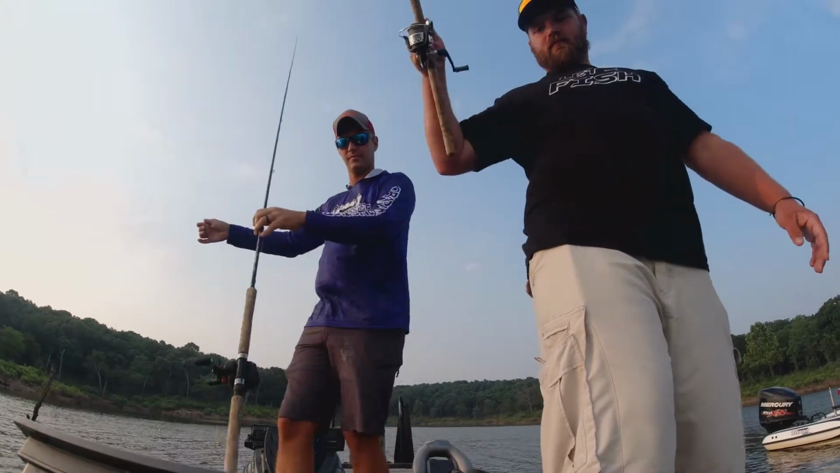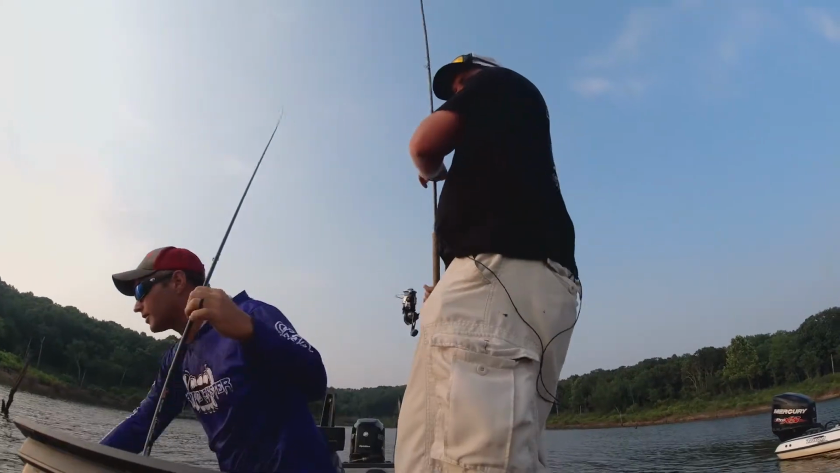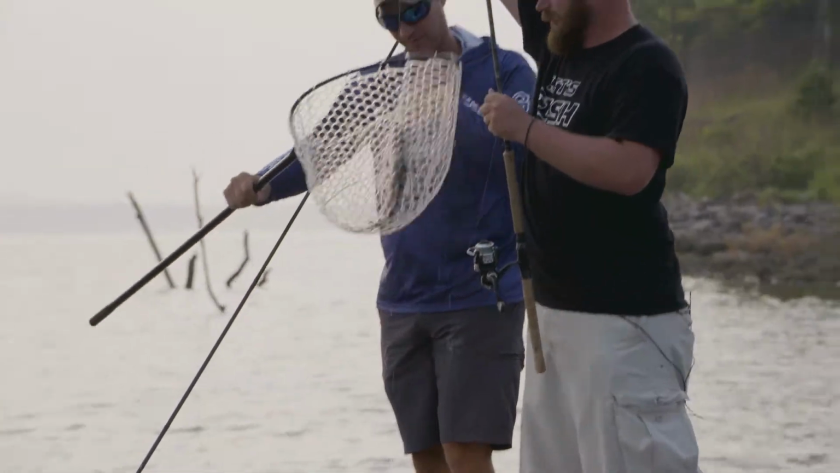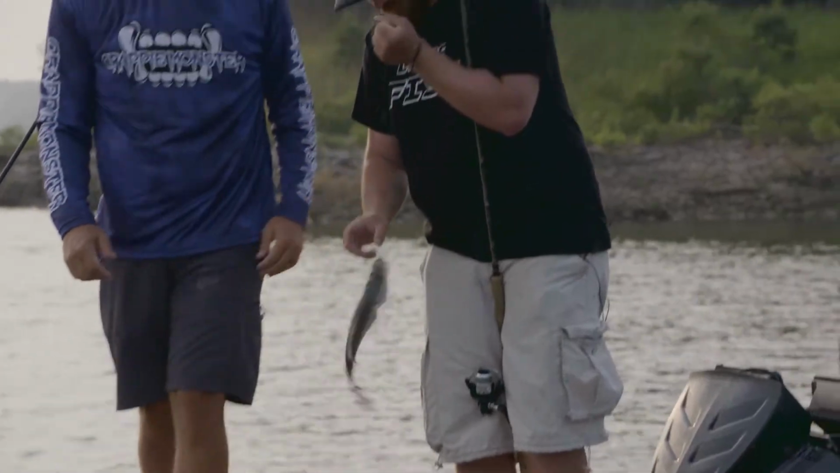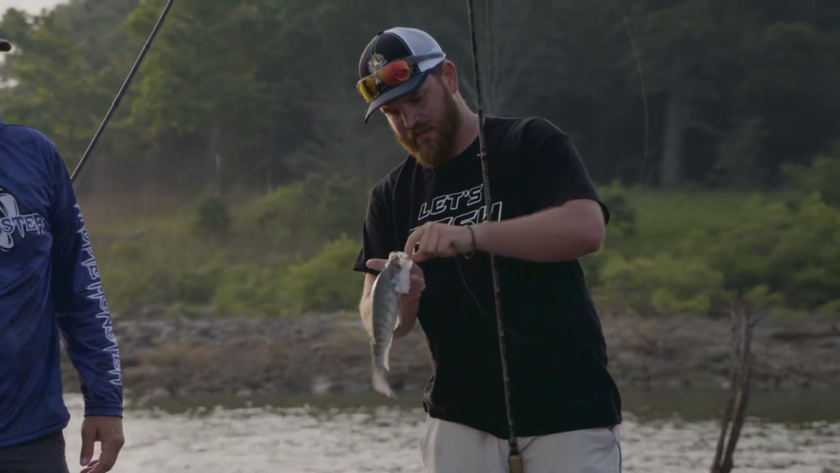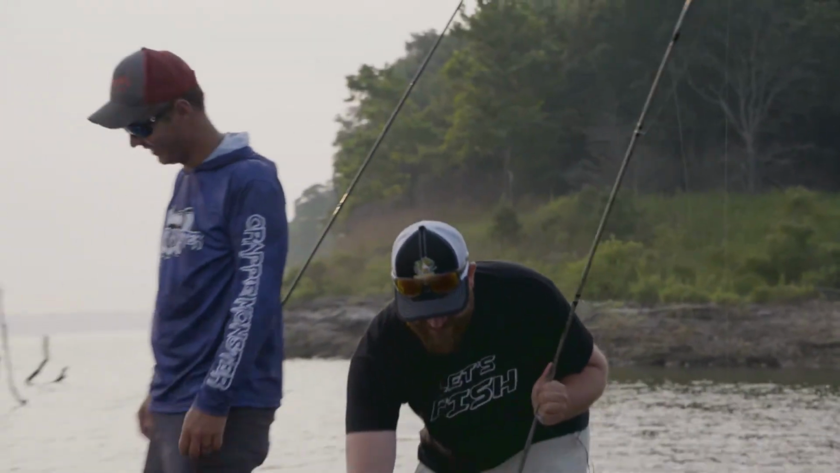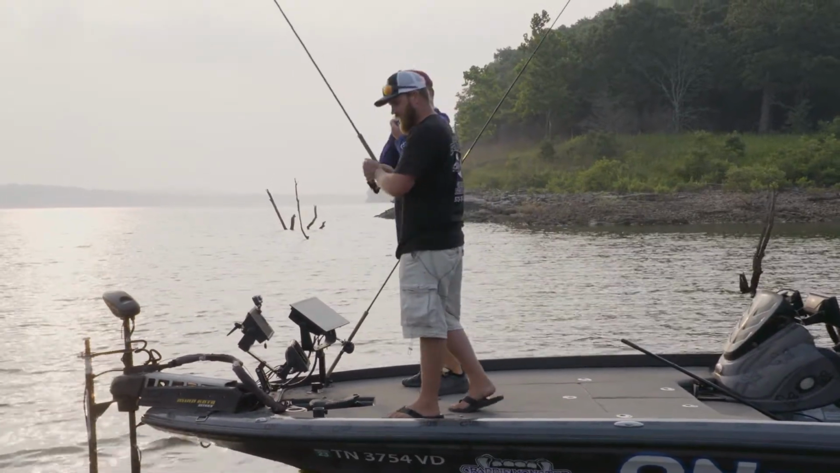Oh, there we go. Yep, there we go. My rod's right in the way. There's a nice one. Get out of here, sweetheart. Thank you so much for biting. There's a dandy fish. That is a full-grown one right there. Well, I love when they bite. Makes me excited. Finally got her to bite. That took a minute.